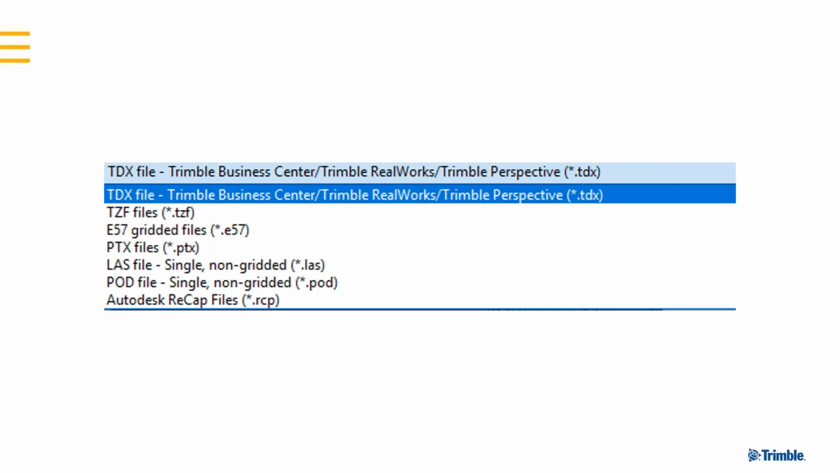Now, the RCP exporter, it's a black box that we get from Autodesk. It doesn't seem to be particularly efficient. The best way I found to bring these files into Autodesk is actually to use the E57 gridded. It's a very fast process from Perspective or Trimble RealWorks, and then just bring it directly into, say, Revit or Civil 3D, and it will automatically convert those, and it seems to go much faster that way, so I would recommend doing that.